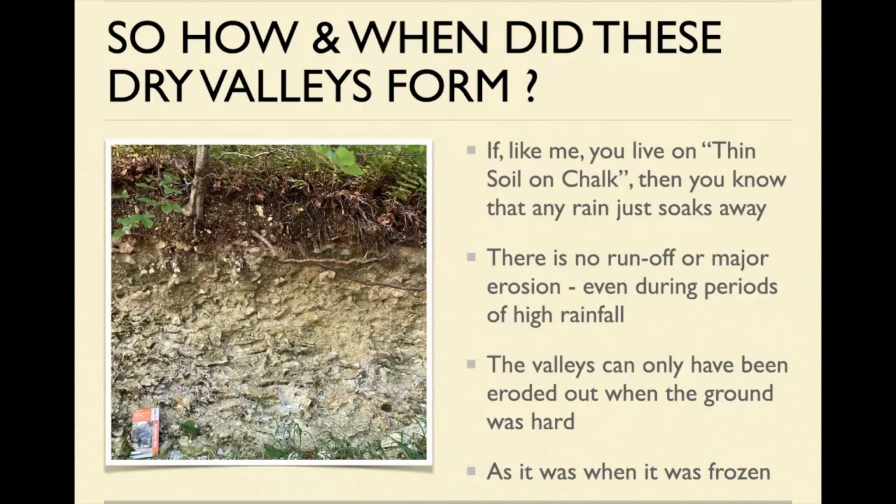But even after last night's thunder and lightning and torrential rain and everything else, the water's gone. It sinks into this stuff like nobody's business. There is no erosion on the chalk. So that's a bit weird. No runoff, no erosion.